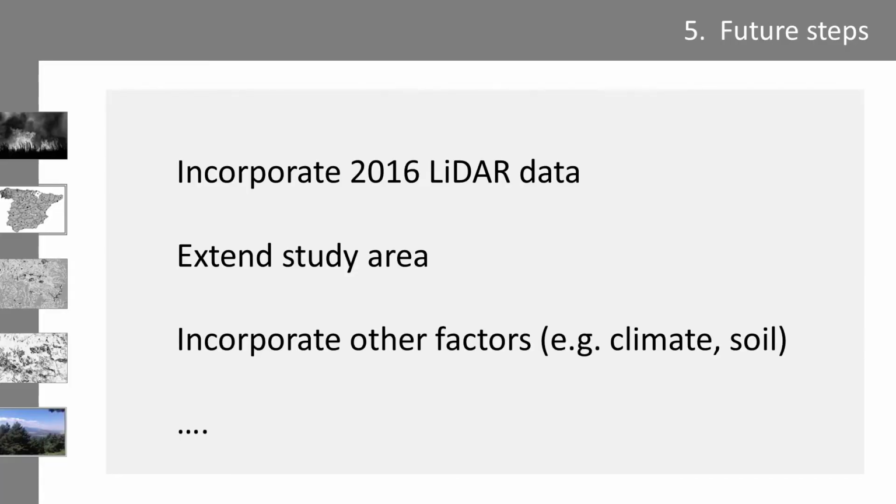And the future steps may be to incorporate the 2016 LiDAR flight in this area, and maybe extend the area, or incorporate other factors such as climate variables and soil variables.